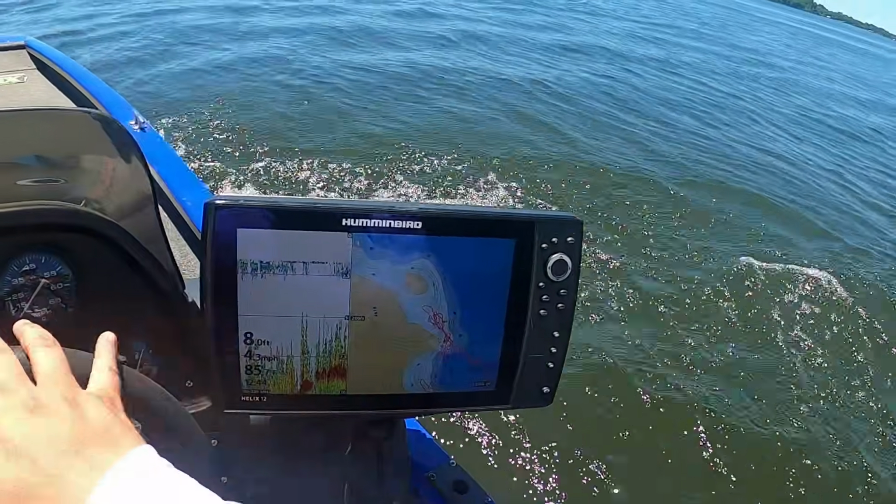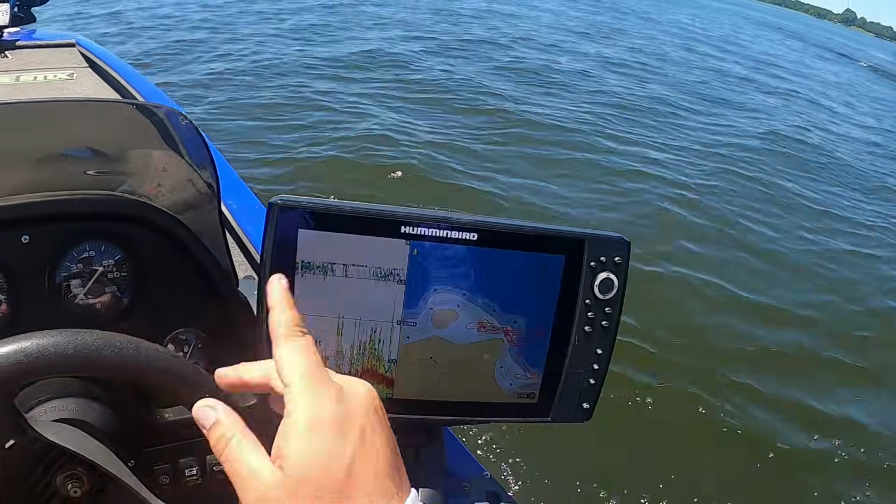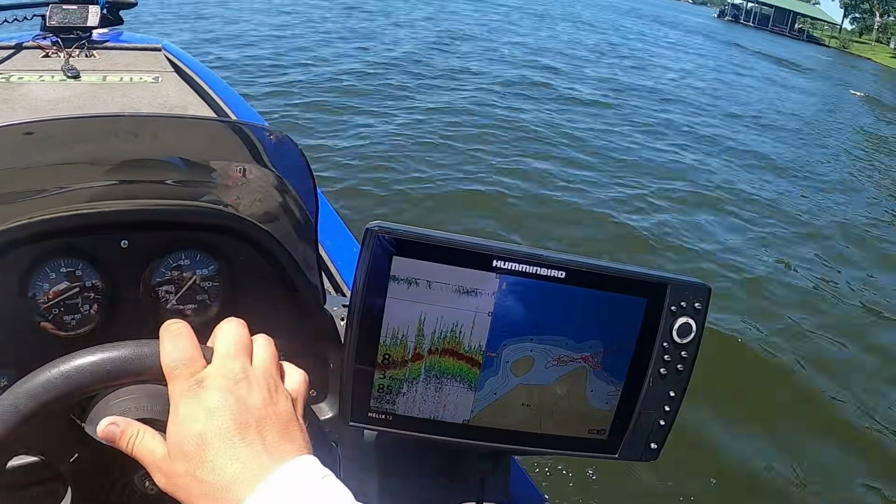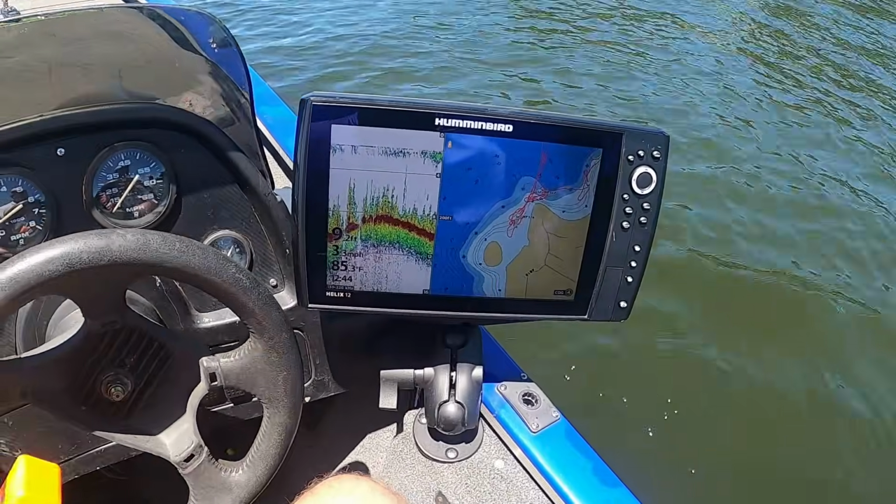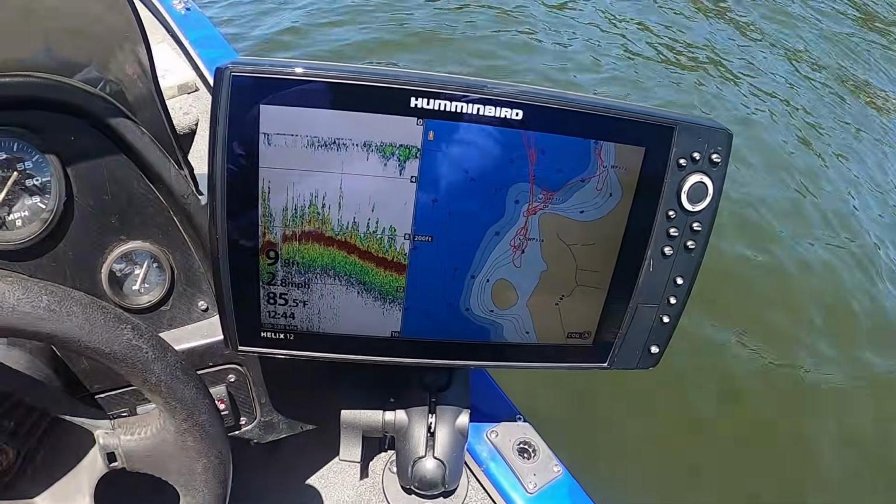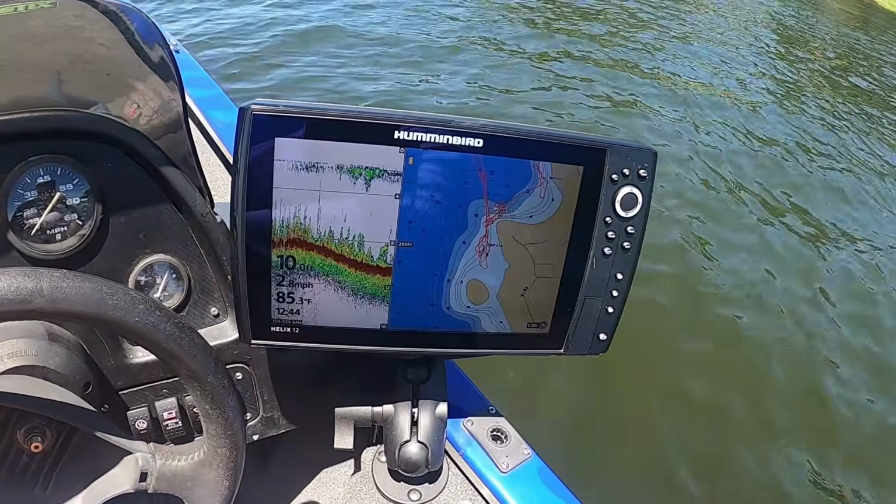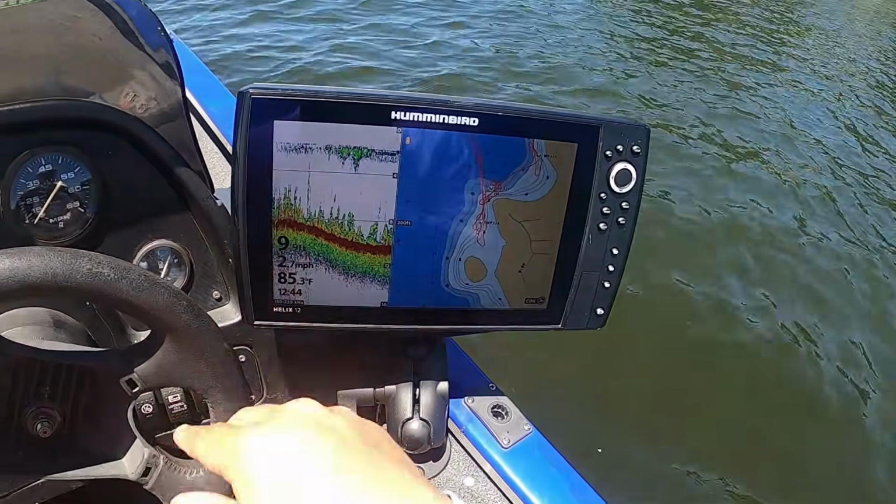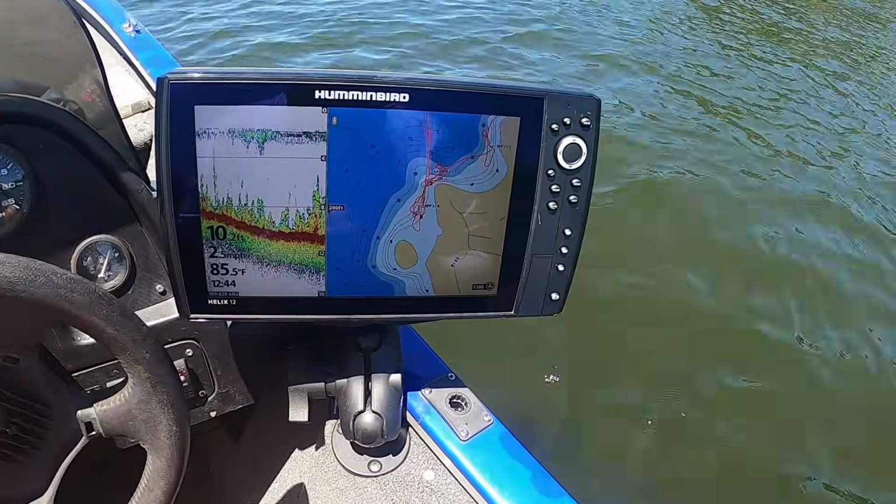All right, guys, so now what we're gonna do is go back directly over that waypoint. Remember, that waypoint is in the center of that bluegill bed, okay? So look, the transducer is in the back of the boat. So when the back of the boat on your screen goes over that waypoint, that is going to be the middle of that big bluegill bed. It looked like about 30 beds right there, guys.